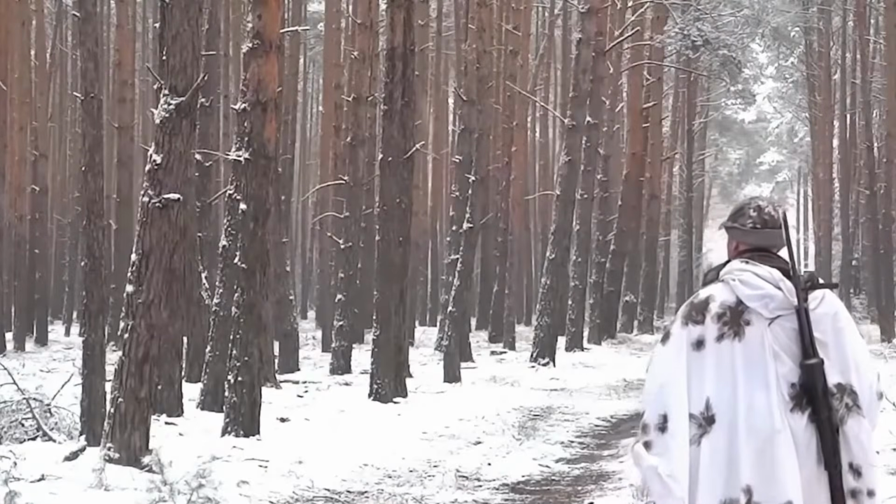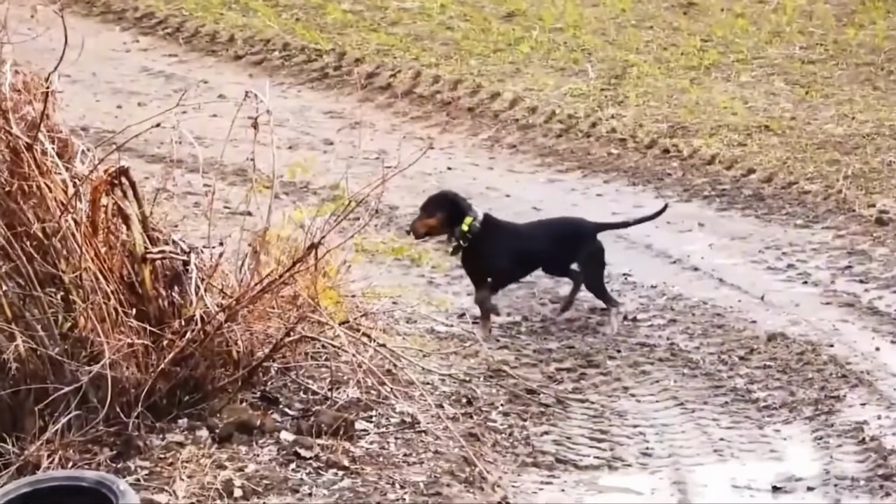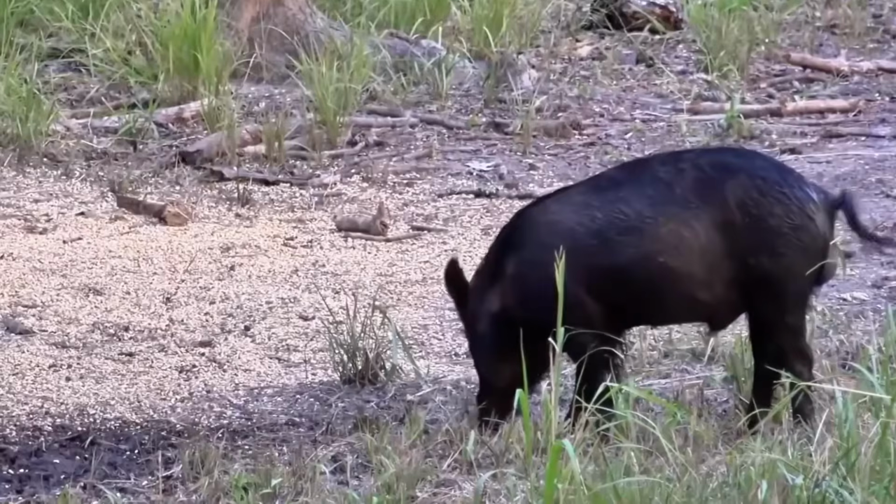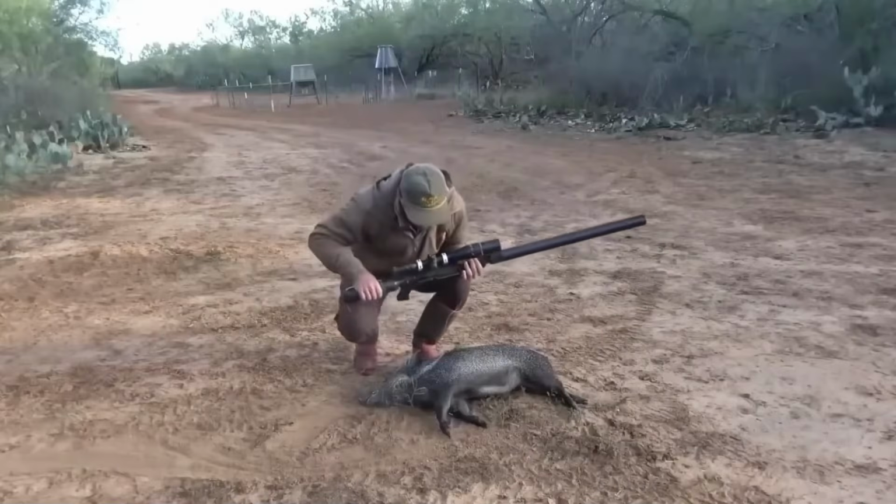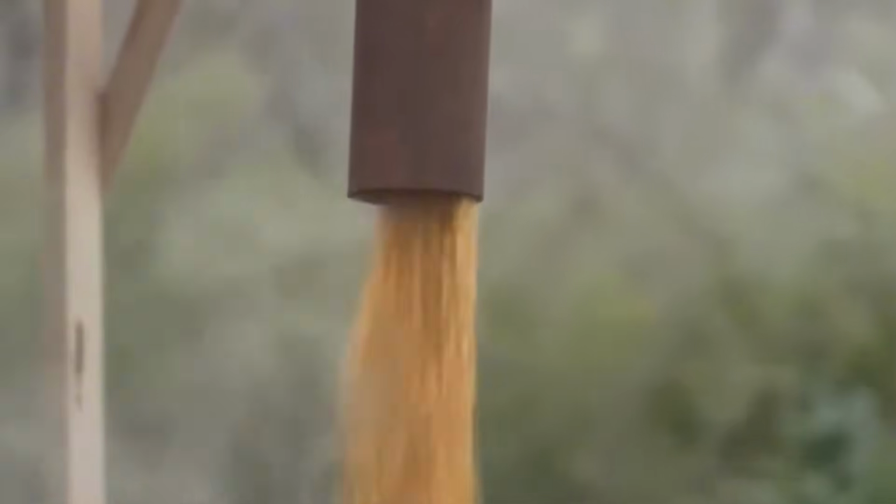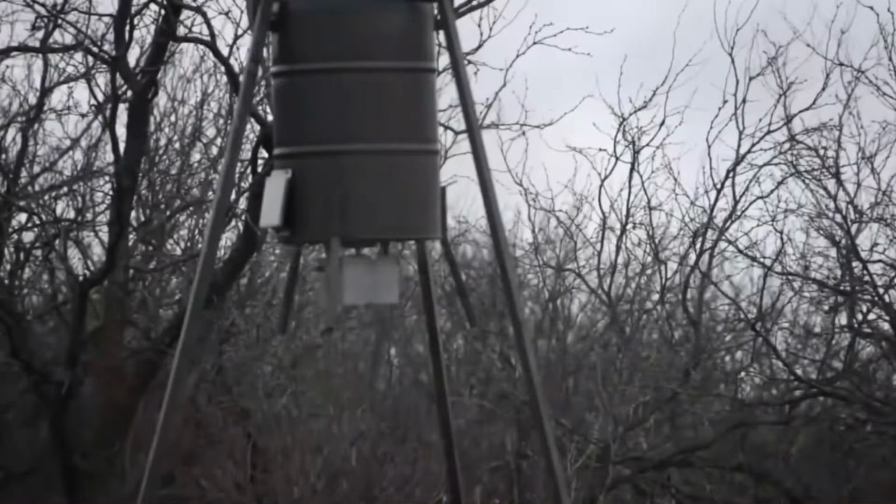Another used binoculars to track a boar. Dropping it with one shot before it reached farmland. Deep in the forest, a hunter fired at a boar's outline, stopping it before it could cause more damage. As dusk fell,